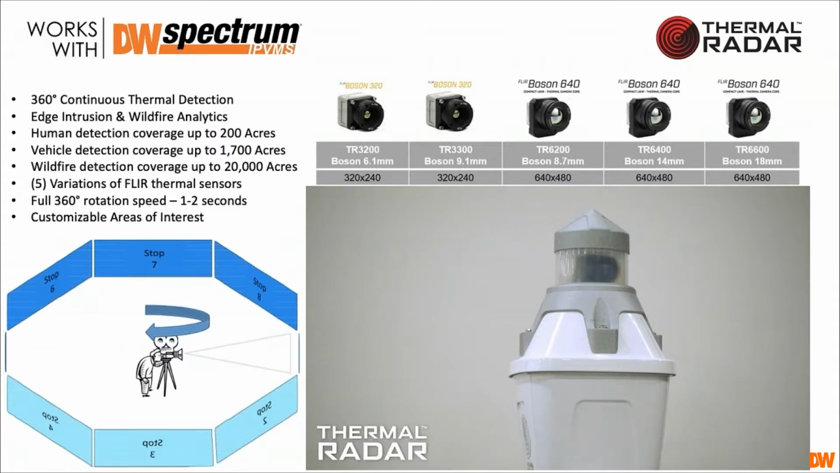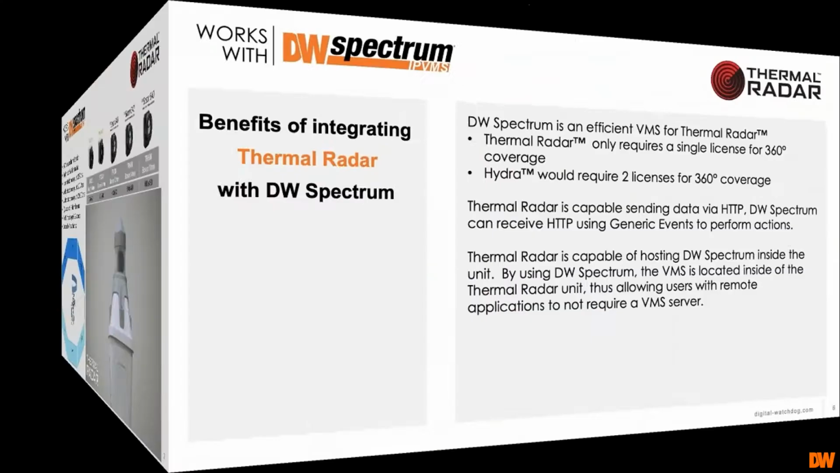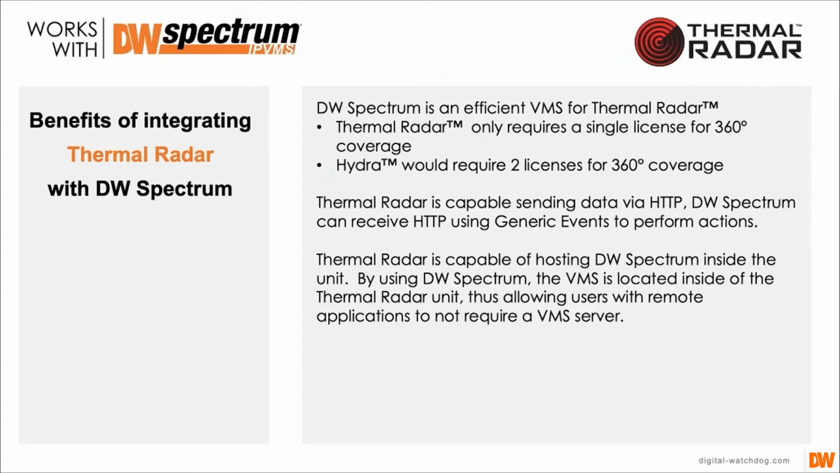And so in Spectrum, we can receive different messages for each area, and thus we can activate different actions through the generic event function in the standard rules engine within DW Spectrum. Yeah. And that includes things like popping up video on a particular user's screen.